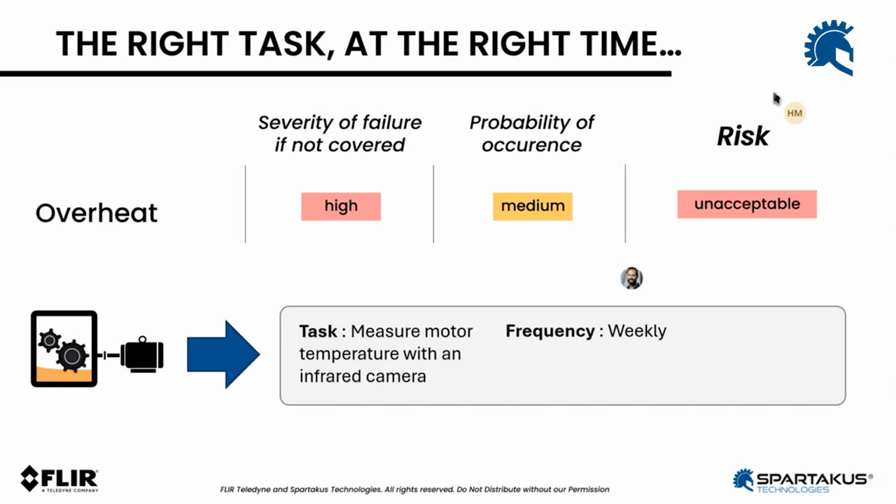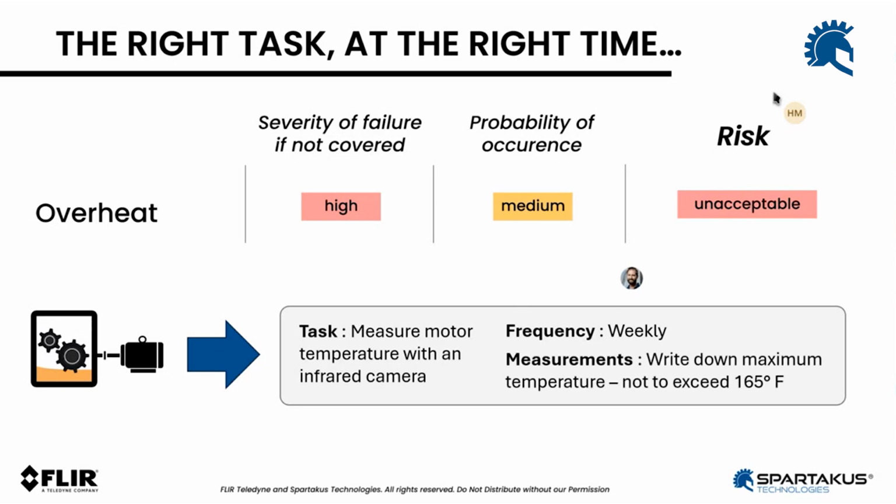We're going to do it weekly, because as we've seen with the PF curve, there's a very short interval of time between when we detect a rise in temperature and really when it fails, right? So we'll do it weekly, and we'll take a measurement. We'll write down the maximum temperature, and we'll specify that it should never exceed 165 degrees Fahrenheit, right?